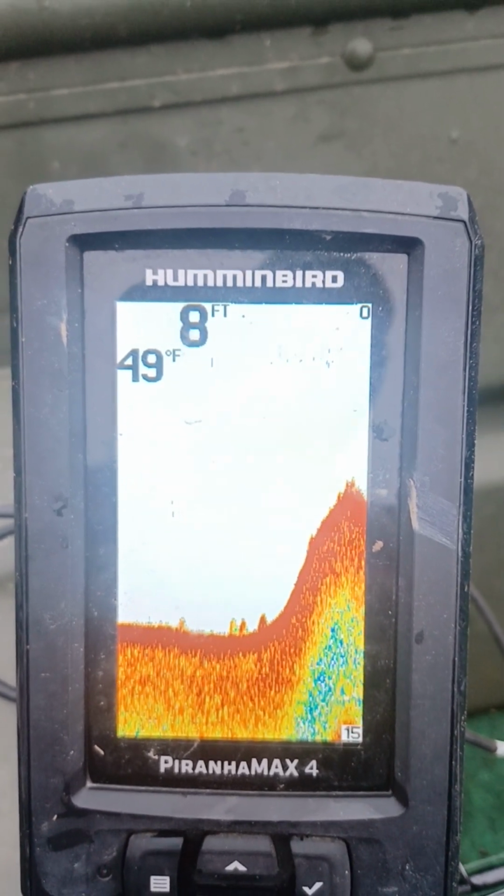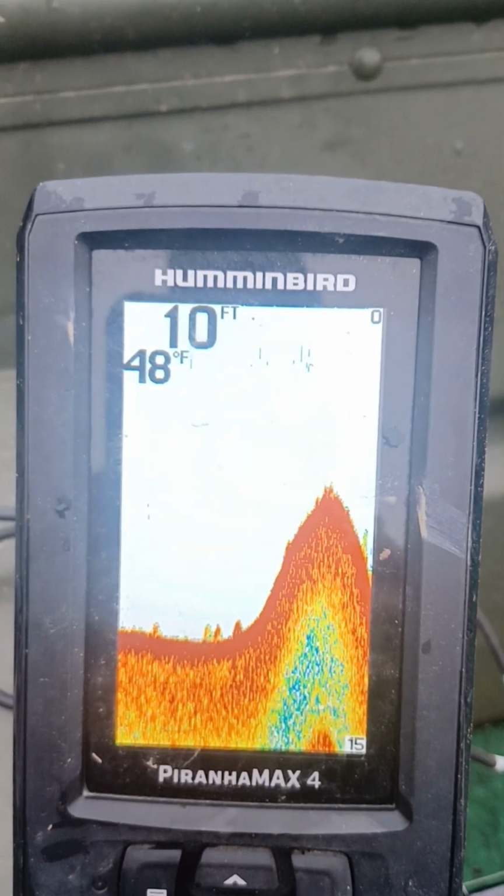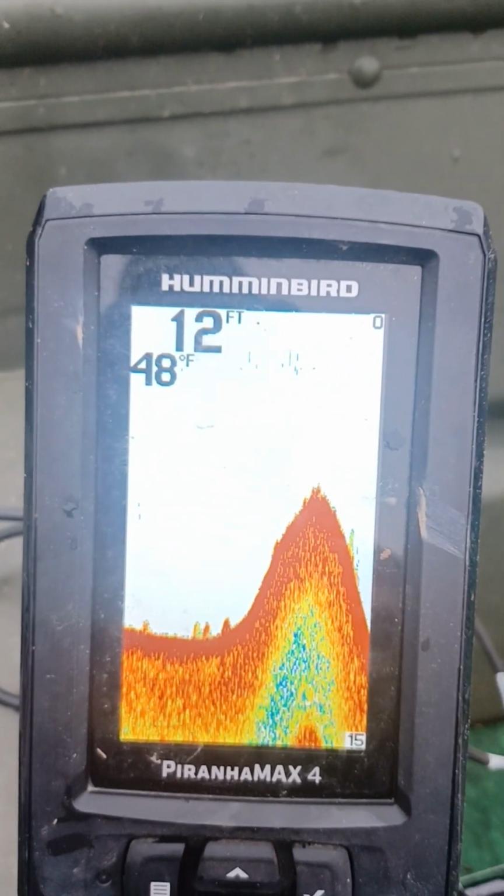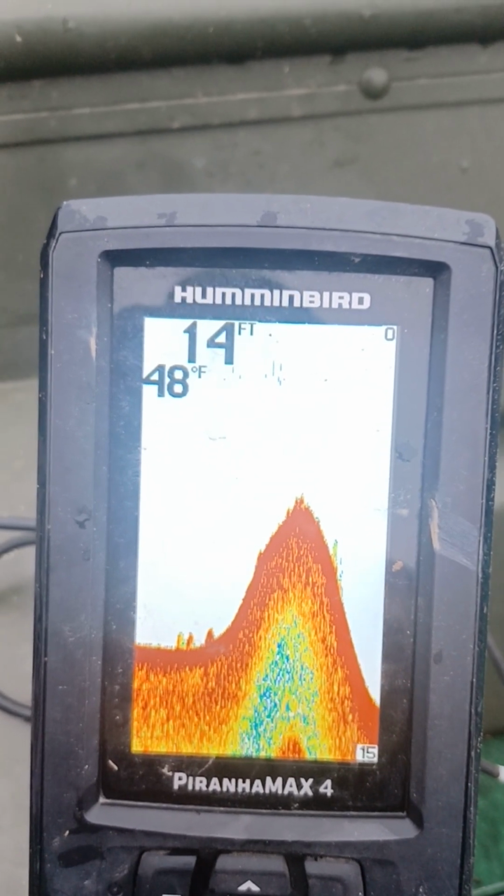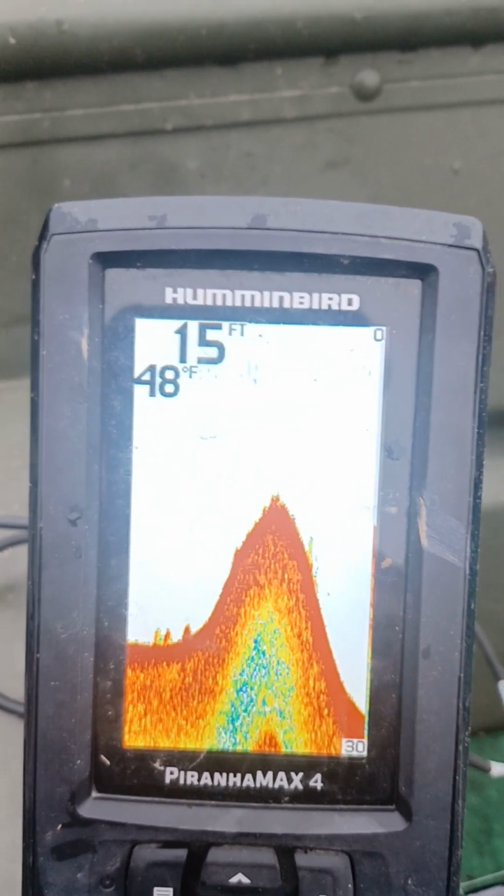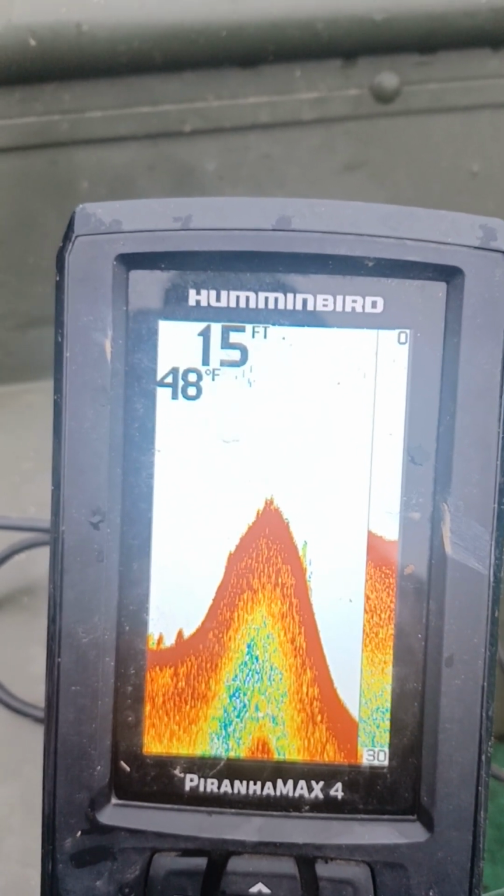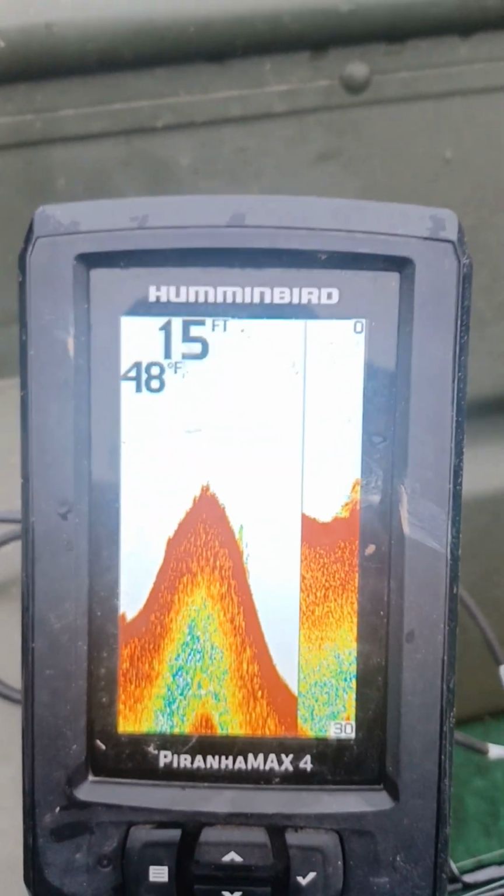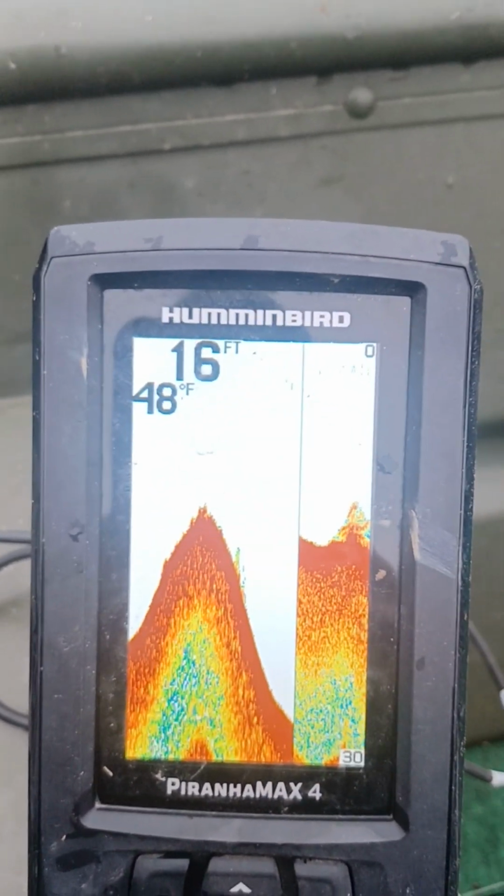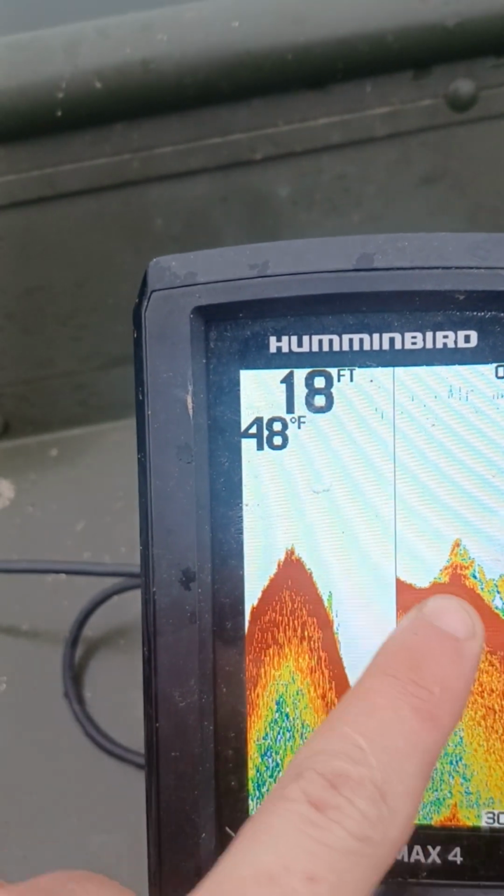Flat, sandy bottom is kind of what it's looking like to me right here. A little rock. Going back down again, and we're just idling around. But the main thing, Jason, for asking, is there's some structure right here.